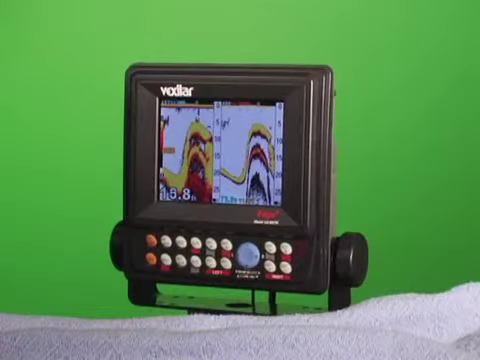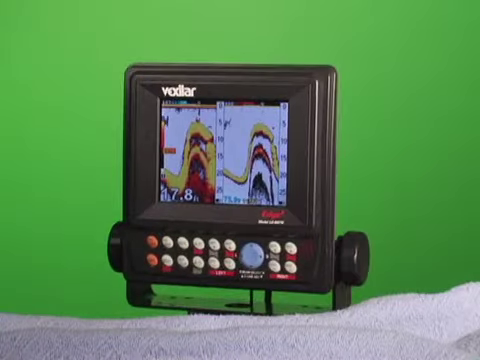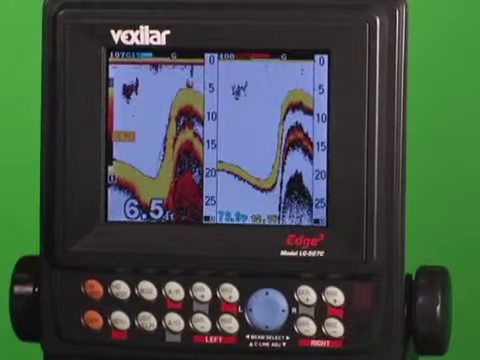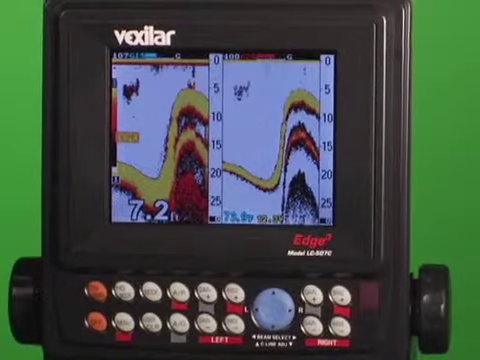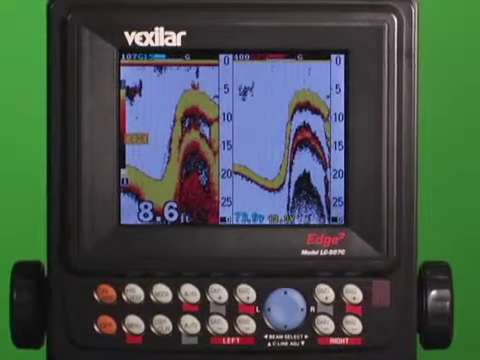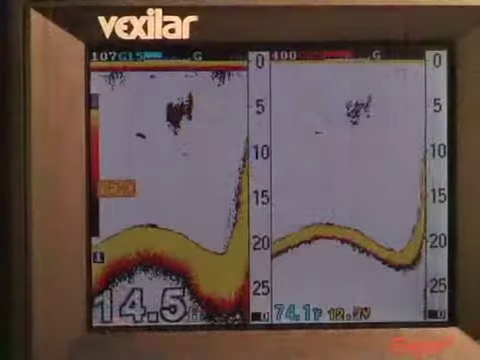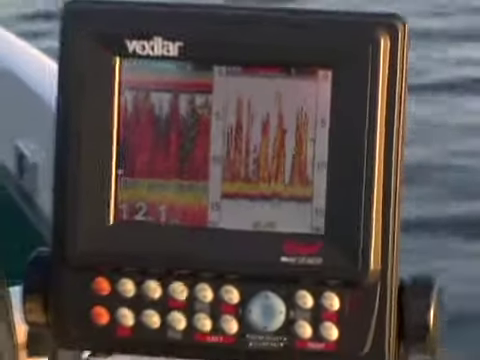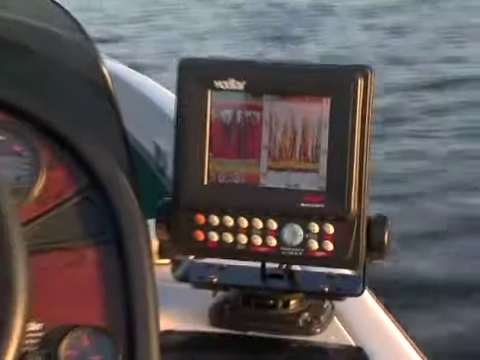Remember, the beauty of the Edge is its ability to give you reliable and useful information without making the operation overwhelmingly complicated. Take some time to set up your 4 modes before you go out to the lake. Once you have it set up the way you want, it's just a matter of powering up your Edge and switching between modes to see everything you want to see.